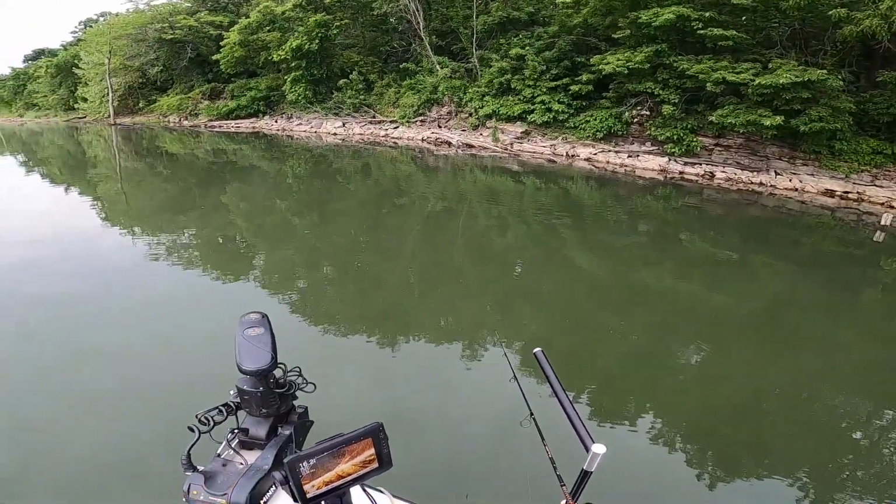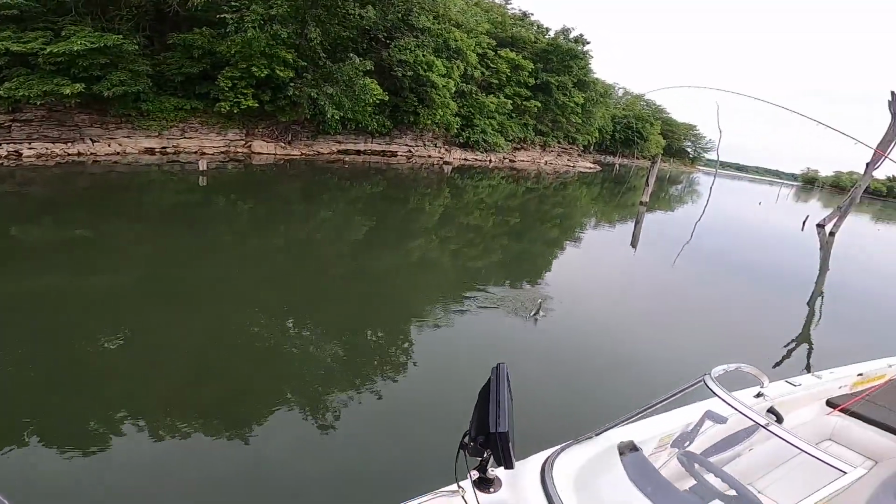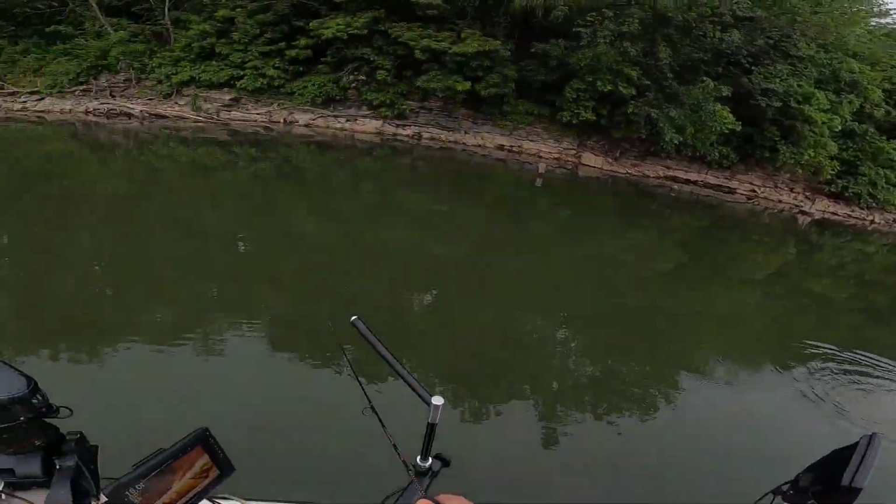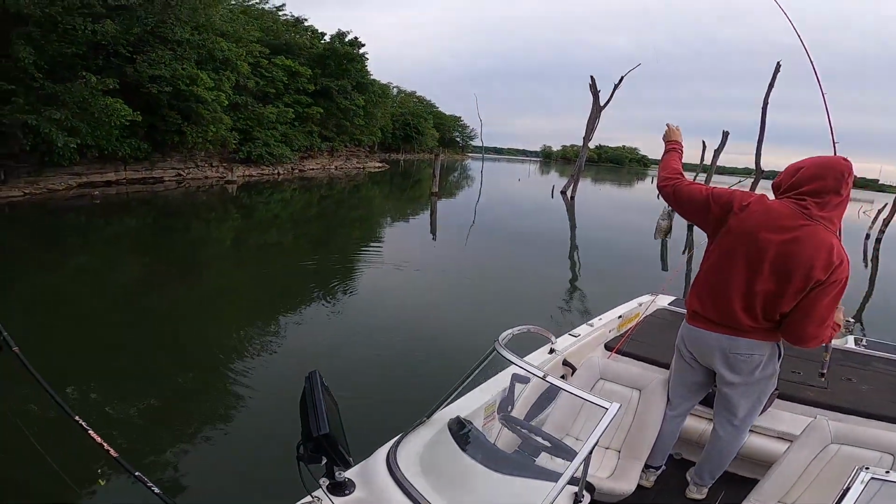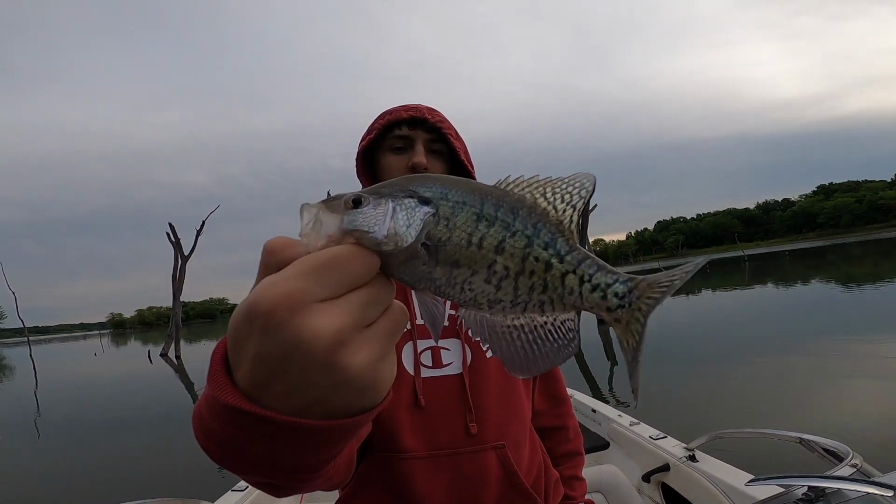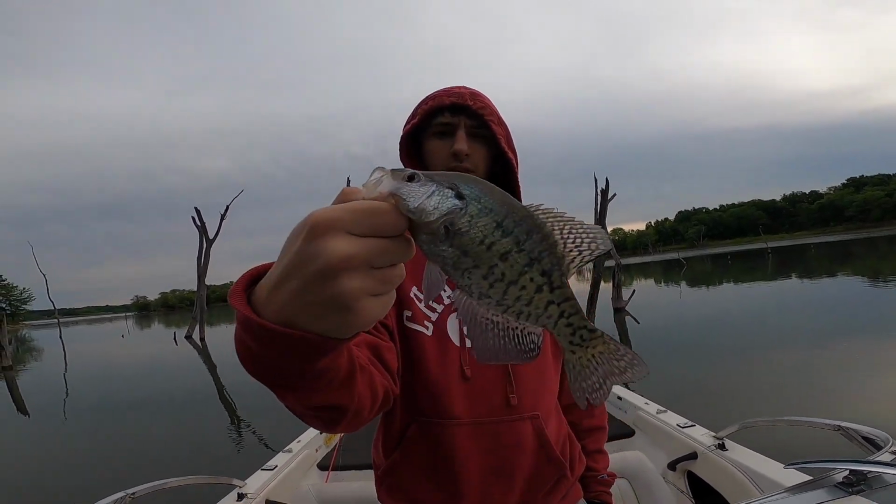Did you get him? Decent fish? Just a little guy. Still a nice colorful spring crappie, man. Yeah, he's not a real big one again, probably about a 7-inch crappie, but you know, we want some eaters. I like this 7 to 10 inch range for eating.